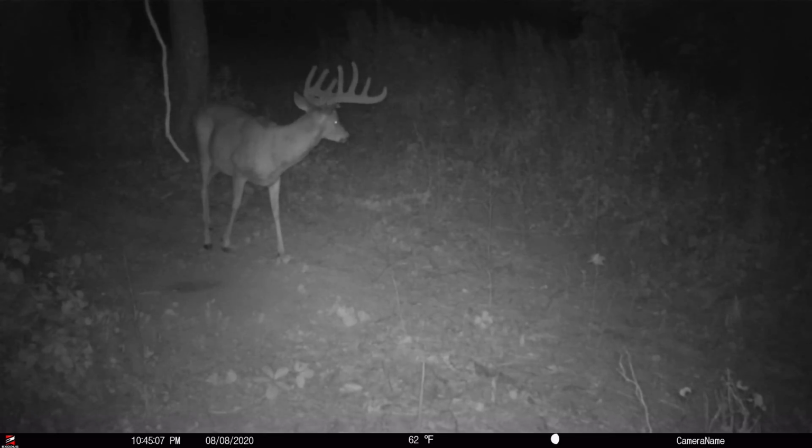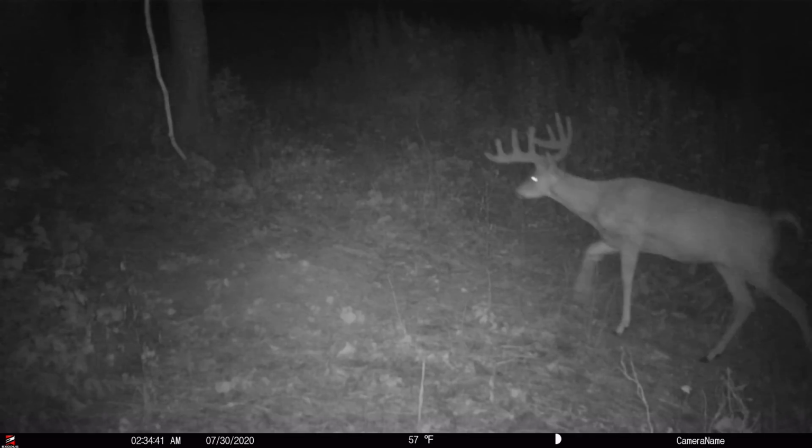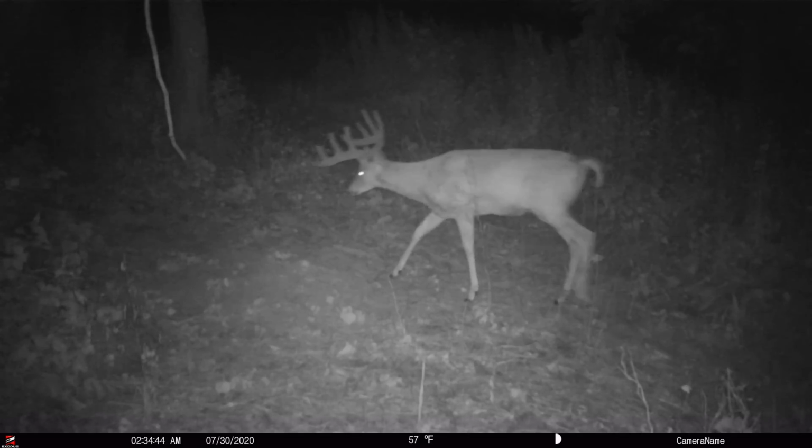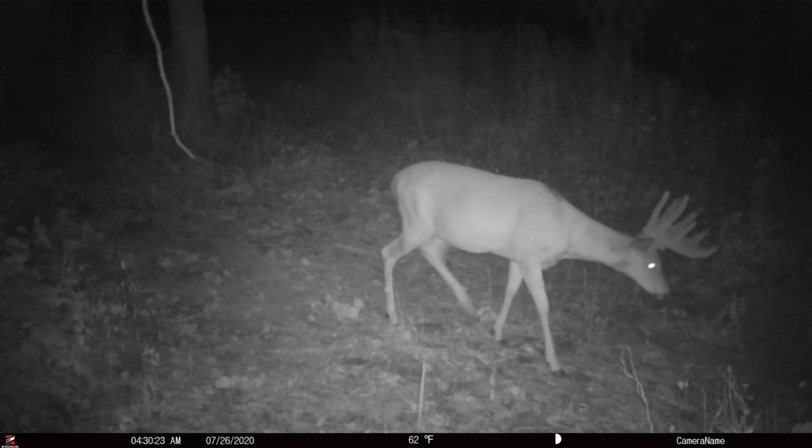The neighbor, or the previous owner, had pictures of him 2 years earlier. He disappeared for a while. And I think what happened is they got pictures of him in velvet, and then he was gone. He just liked his fall range down in that lower area.